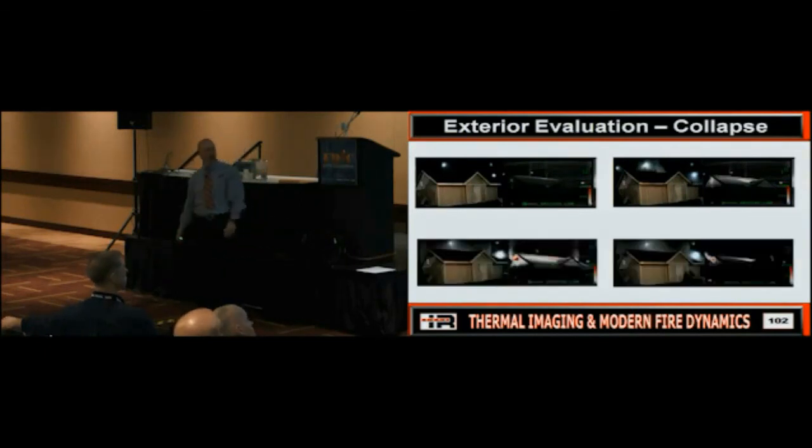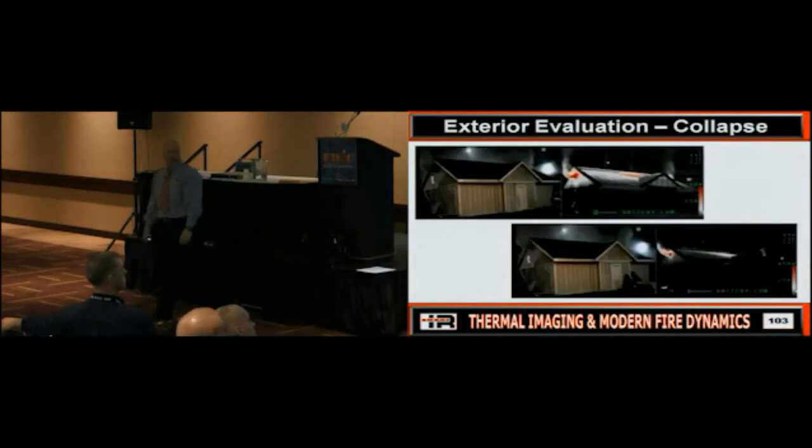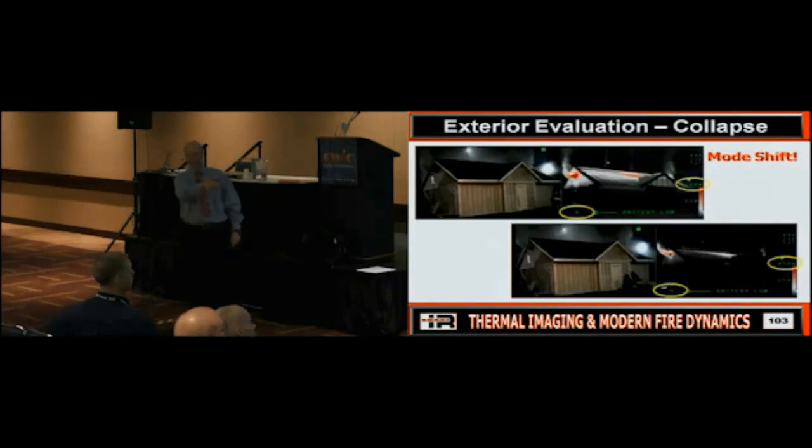Now we go to this, and then we go to this. Now I'm going to throw this up there. Why does that image look drastically different? Why can I see all the construction detail and the heat, and why can I not here? Bingo. Back to modes. What do you notice? High sensitivity. What do you notice? Medium sensitivity. Does everybody see what happened?